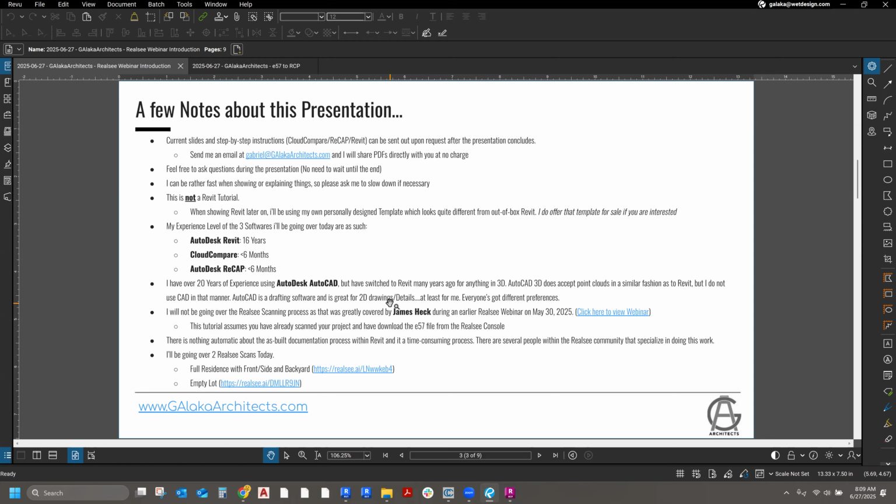One thing to point out is that there's nothing really automatic about the as-built documentation process in Revit, and it is a time-consuming process. Even within the WhatsApp community on Realsee, there's a whole bunch of people who specialize in this kind of work, because there's a high demand for getting as-built conditions. A lot of people do really good work that you can see within the WhatsApp group. So I'm not the only one that does this, but I'm just going to show you how I do it. Everyone's got their own process, but hopefully everyone can learn a little something from today.